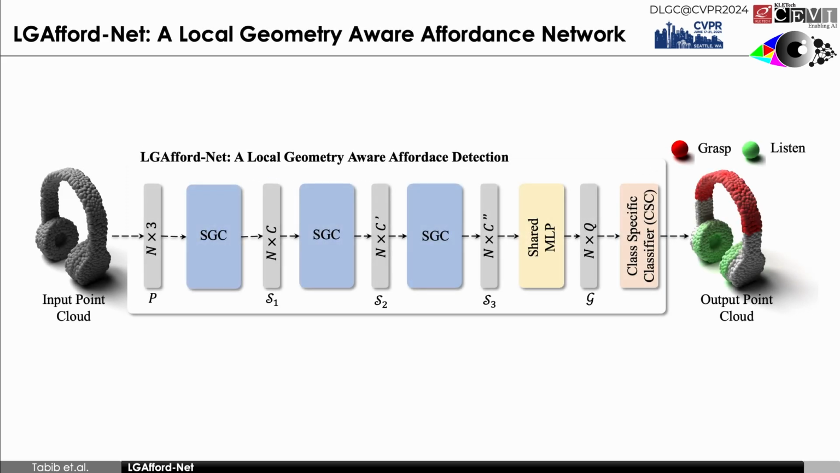To achieve this, we propose LGAffordNet, a local geometry affordance detection network. It consists of a series of semantic geometry correlator blocks and a class specific classifier. This architecture takes a point cloud with n points as input, where each point has 3 coordinates, and provides 18 affordance probabilities as output for each point.